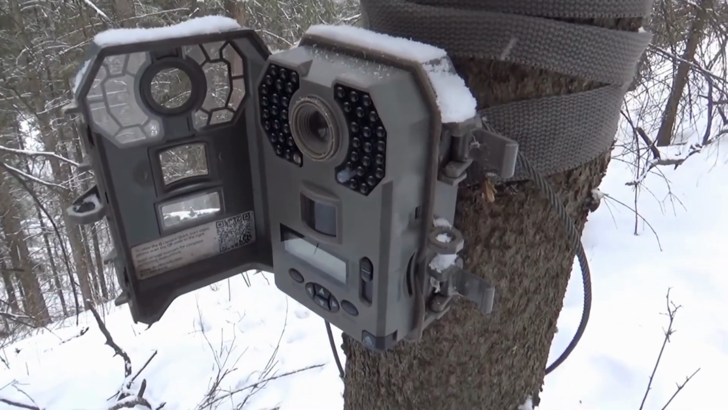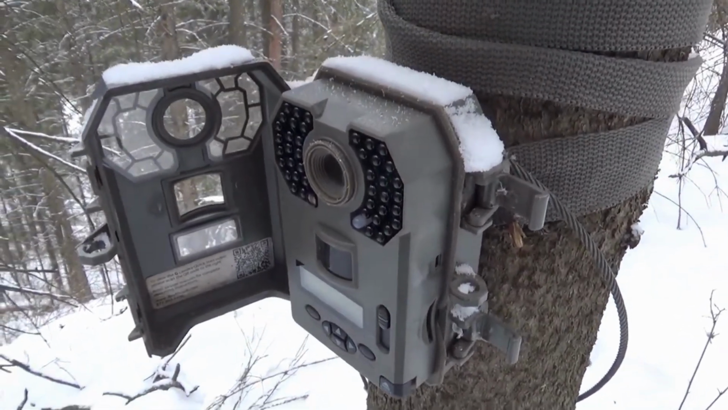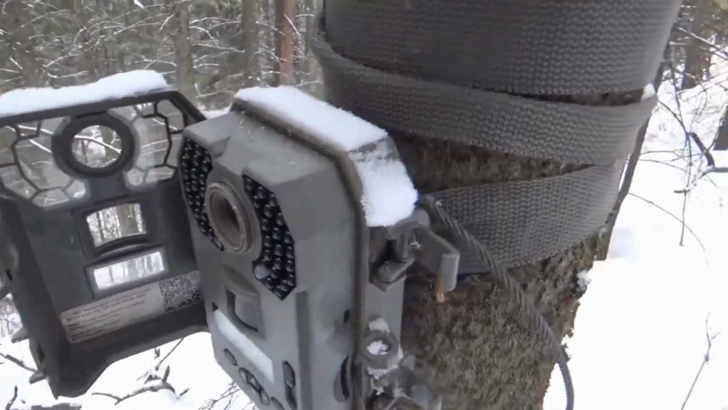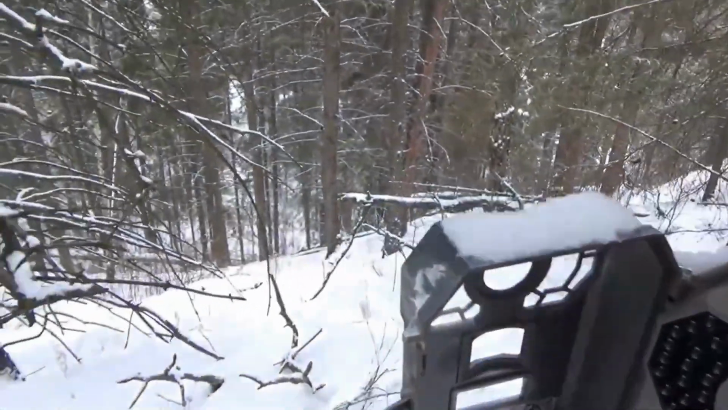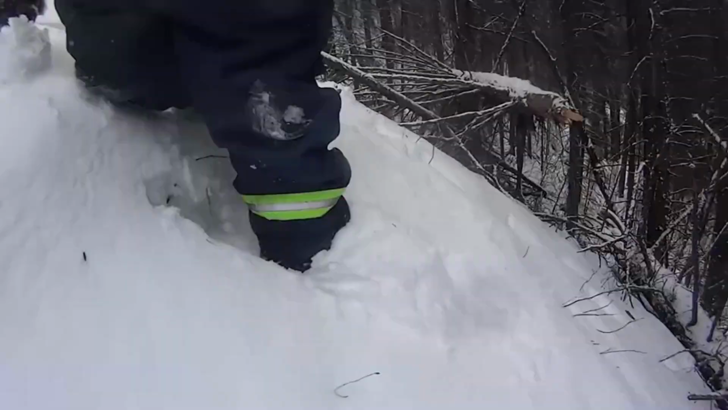From what I can see, I didn't capture anything too exciting, and this is after a week of sitting out here. So I'm going to pack everything up and head down this very steep hill and look for a new location.